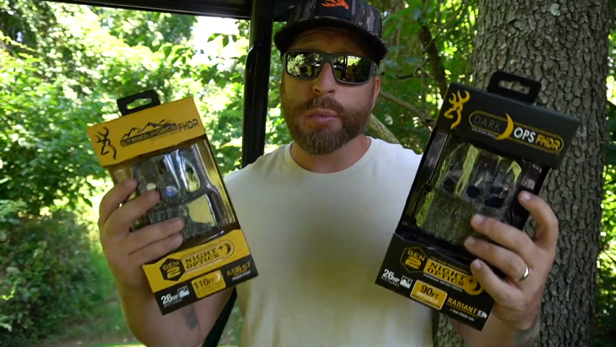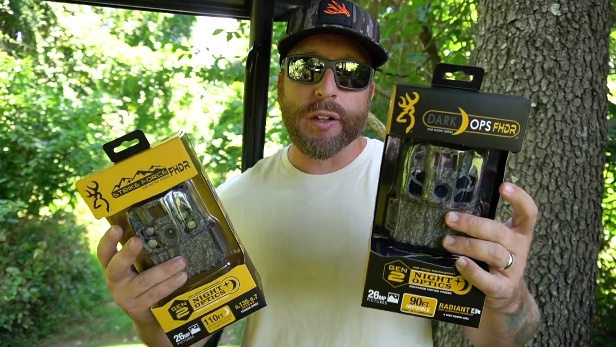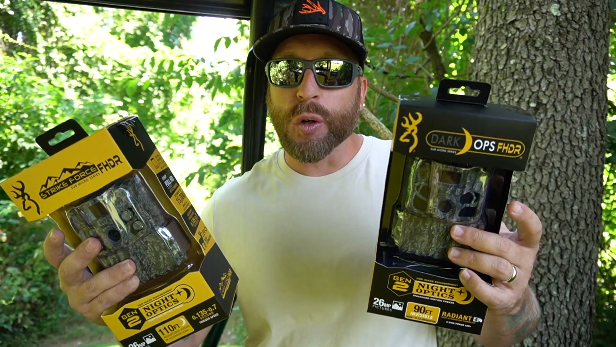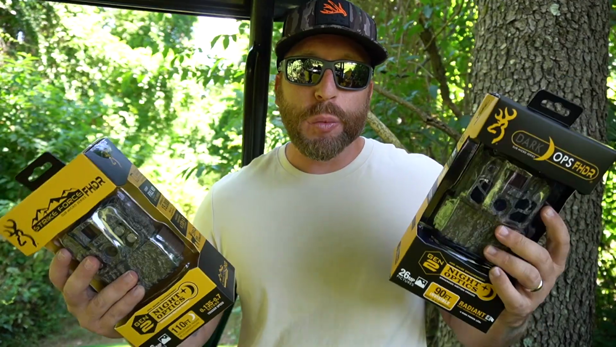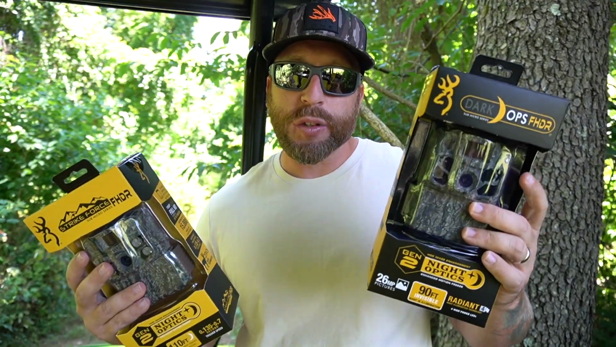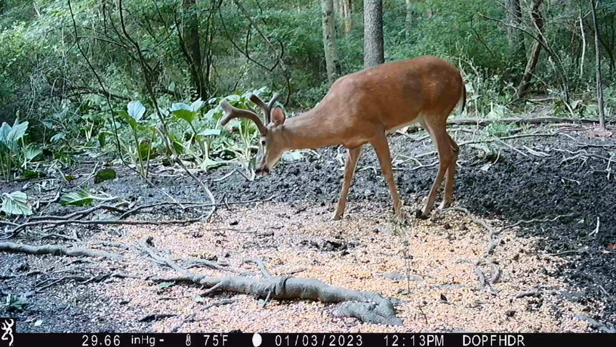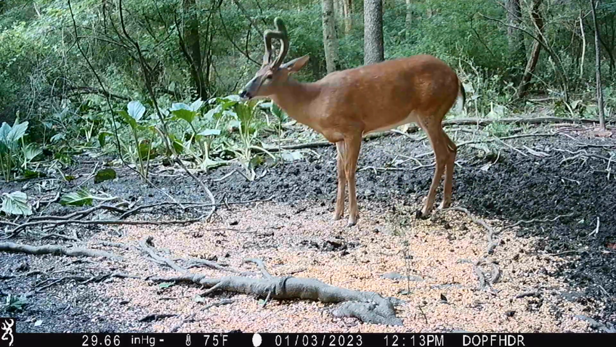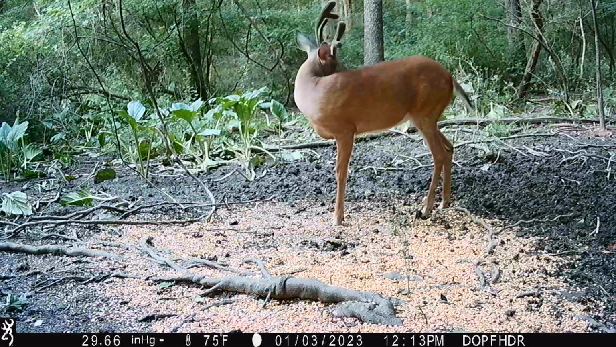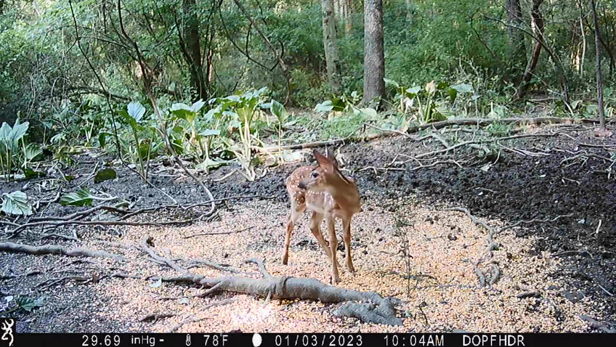These two models are pretty similar, but a lot of it is preference, guys. So if you're on the fence and not knowing whether you want to go with the Dark Ops or the Strike Force, it's kind of completely up to you. But like I said, I prefer the Dark Ops just because it's a little less noticeable to everything, I feel like. But some people like to get a little bit more distance and better quality nighttime images and videos. So if that's you, the Strike Force, they got a model for everybody. That's what I love about Browning. I choose to do product reviews on their products because I trust them.